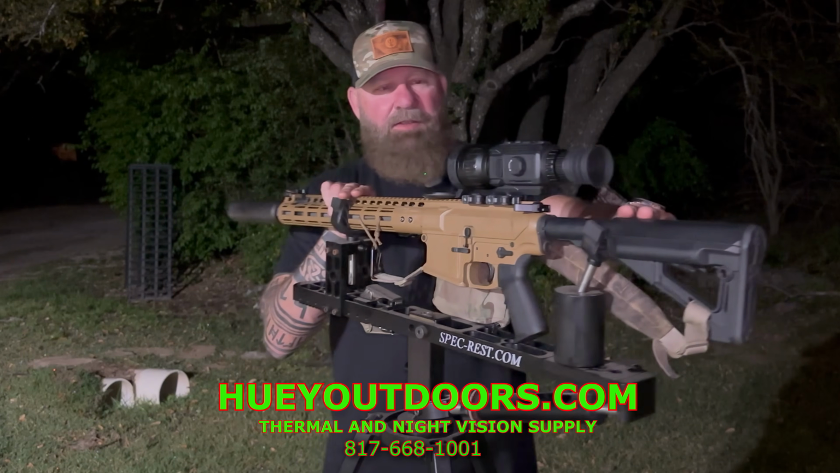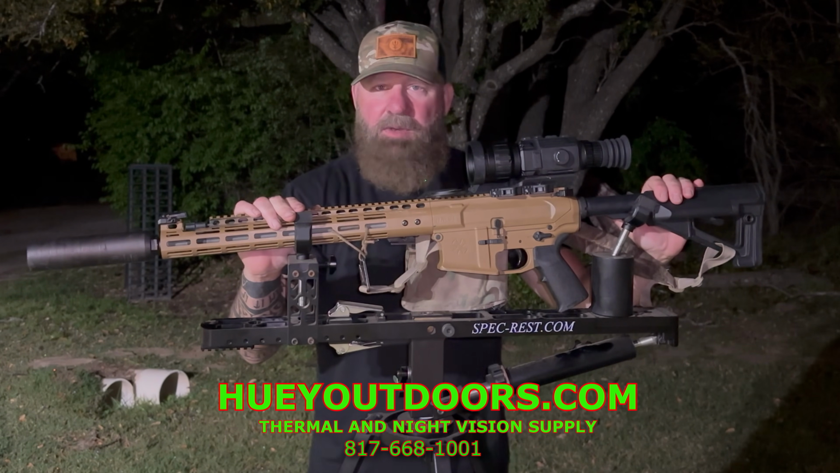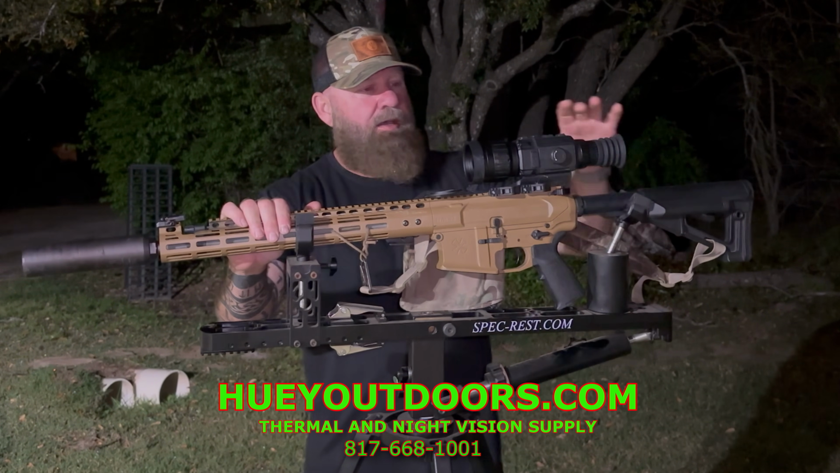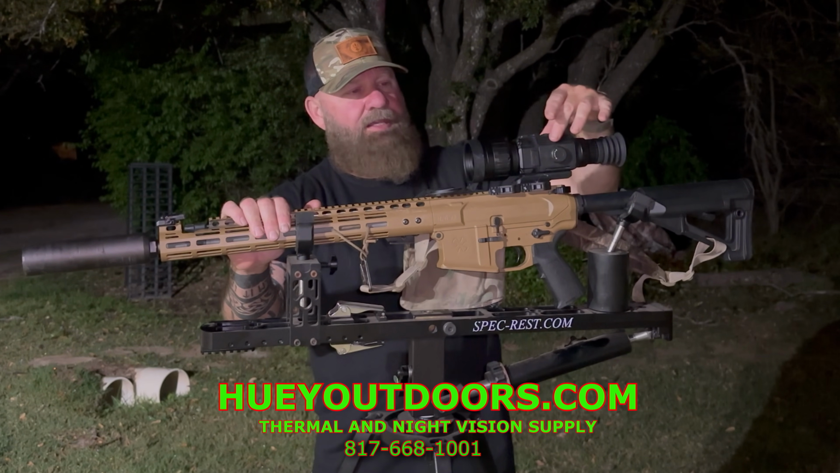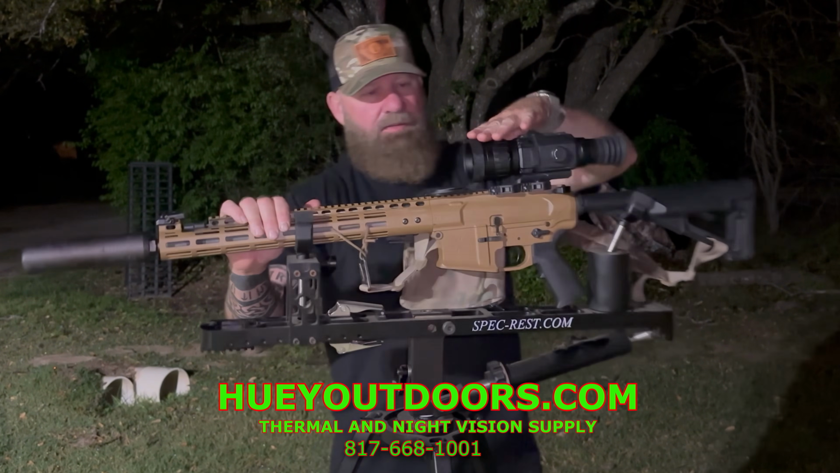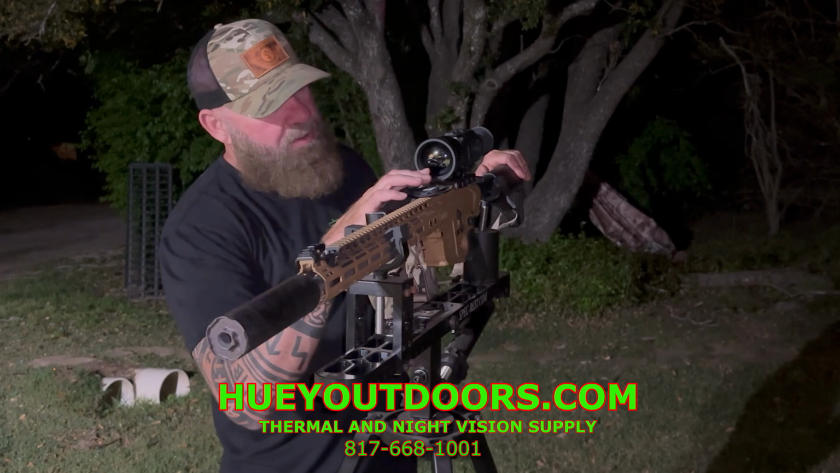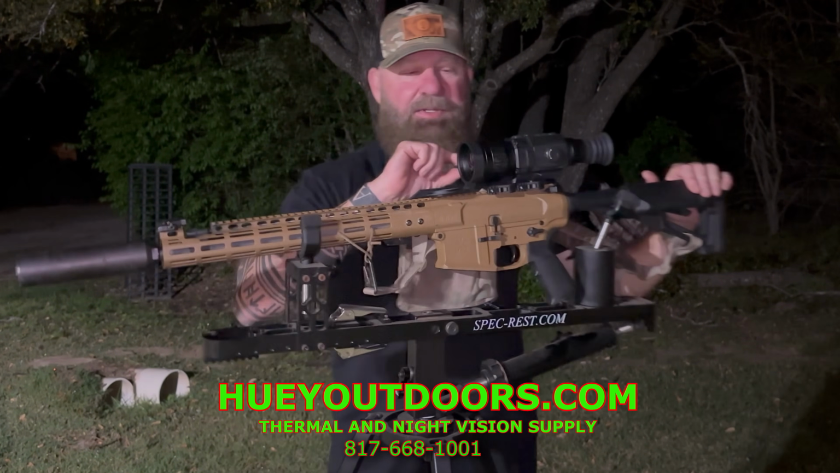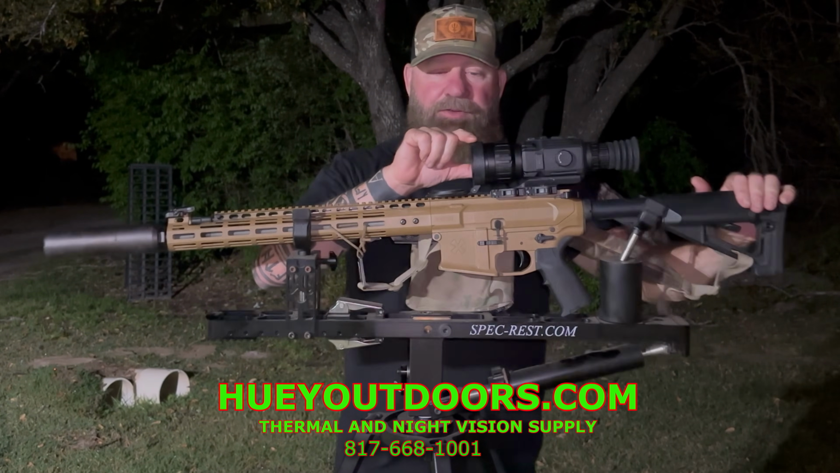What we're looking at right here is the new AGM Clarion. This is the 640 version. So basically, you have the Rattler V2 body back here, but what makes this special is the front part here. Now, this looks like a pretty huge lens. This is actually a lens protector, but behind this lens protector, you have two different lenses.